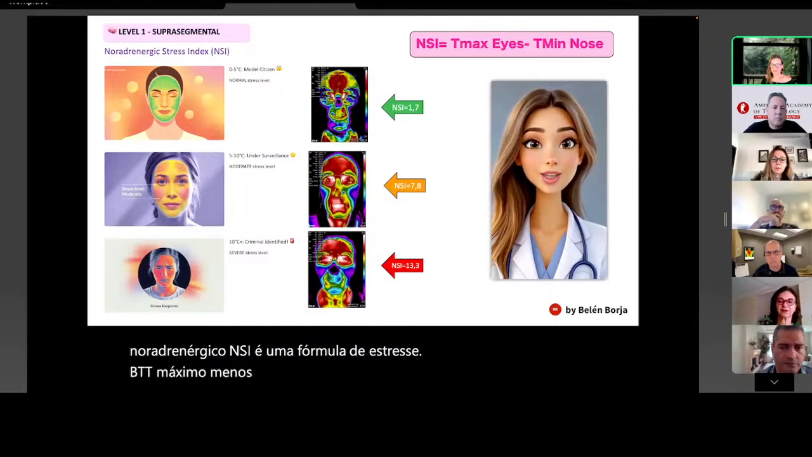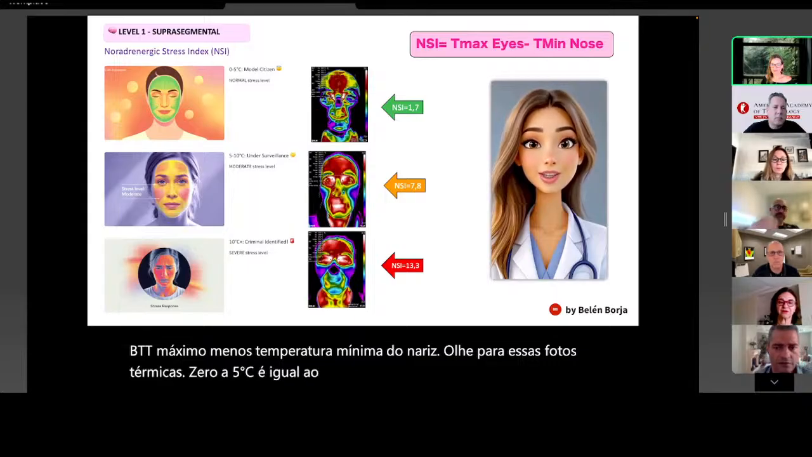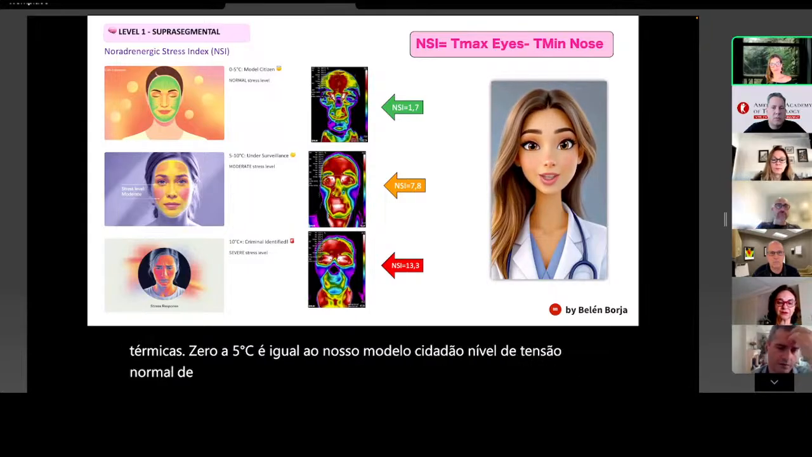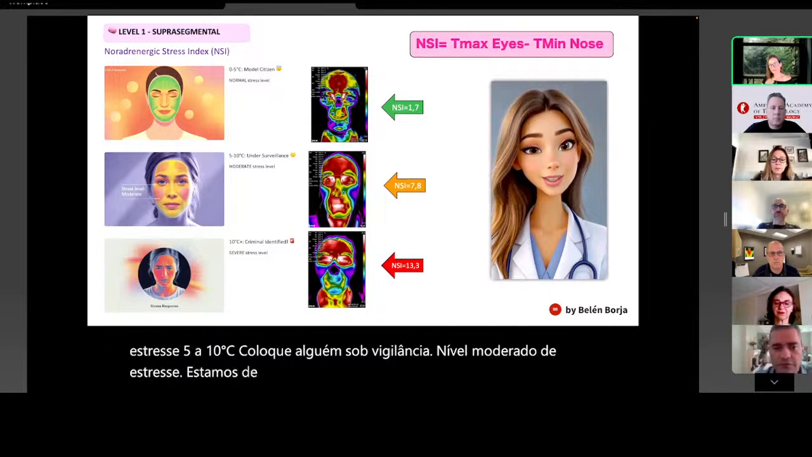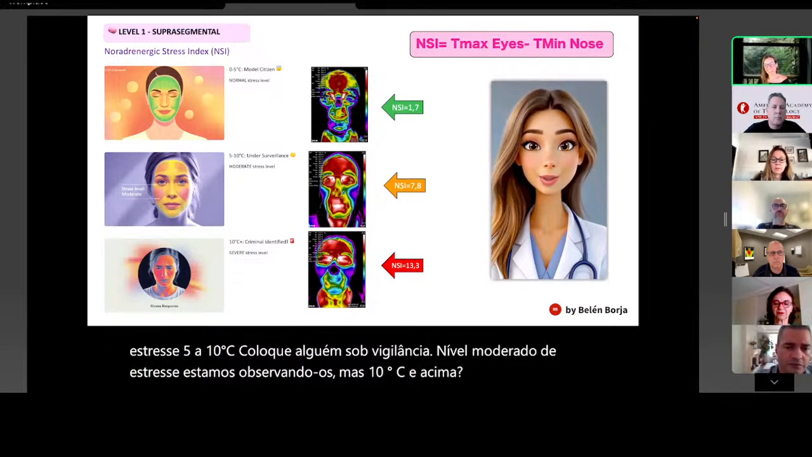Look at these thermal mugshots. 0 to 5 degrees Celsius equals our model citizen, normal stress level. 5 to 10 degrees Celsius puts someone under surveillance, moderate stress level, we're watching them. But 10 degrees Celsius and above? Criminal identified. Severe stress level.